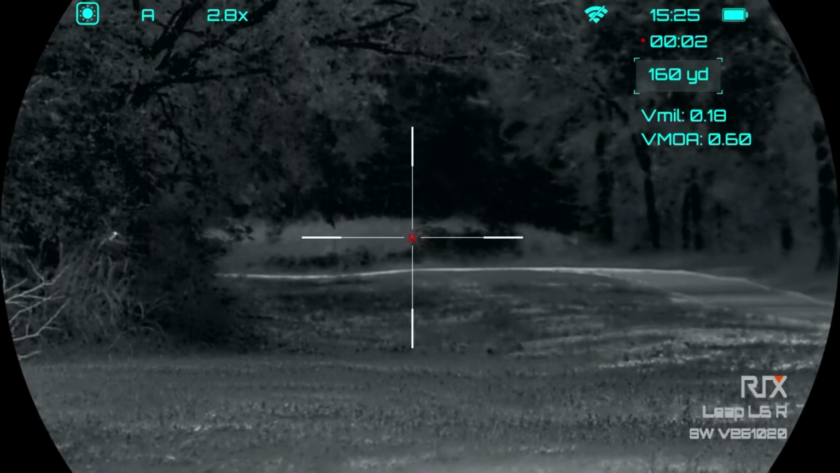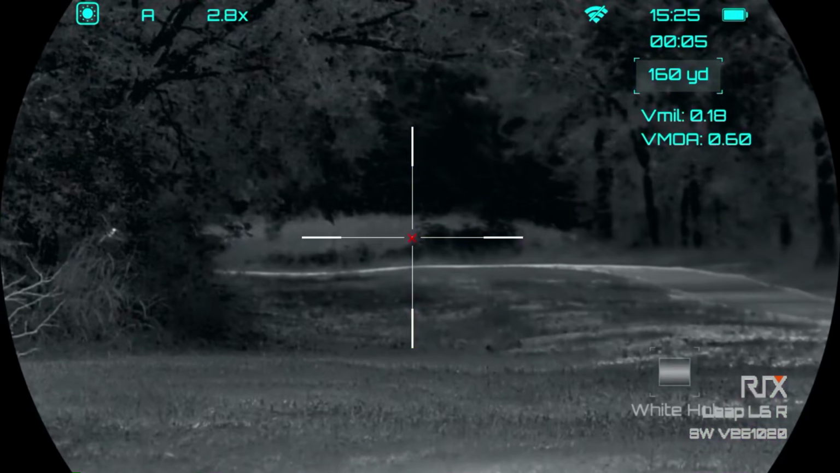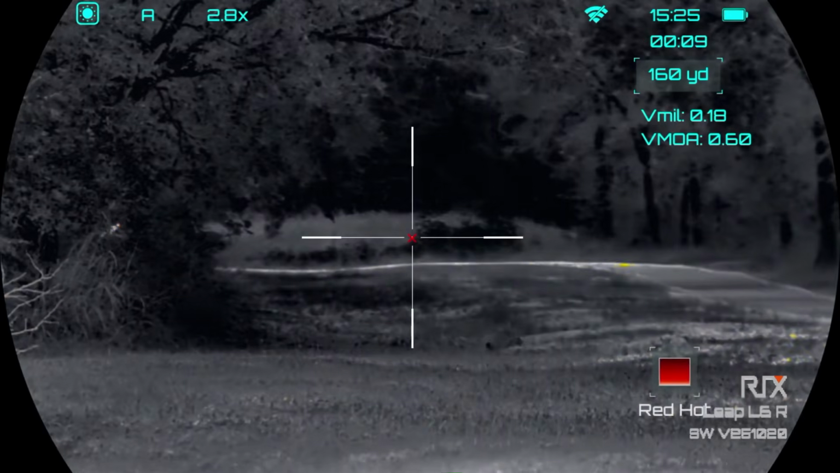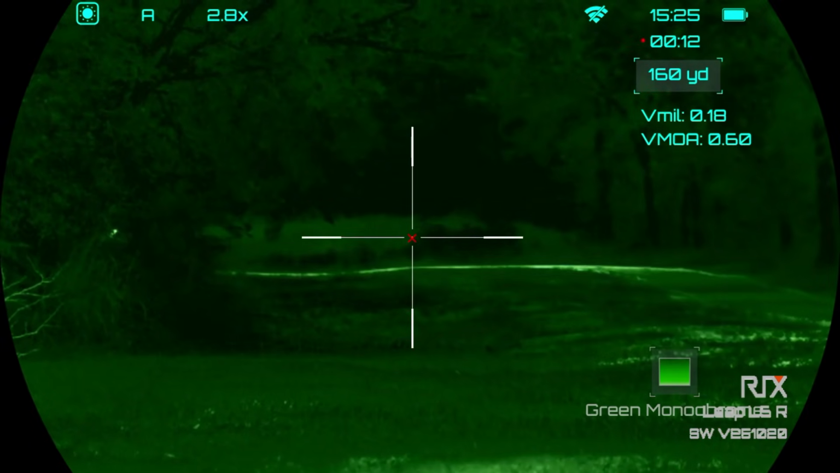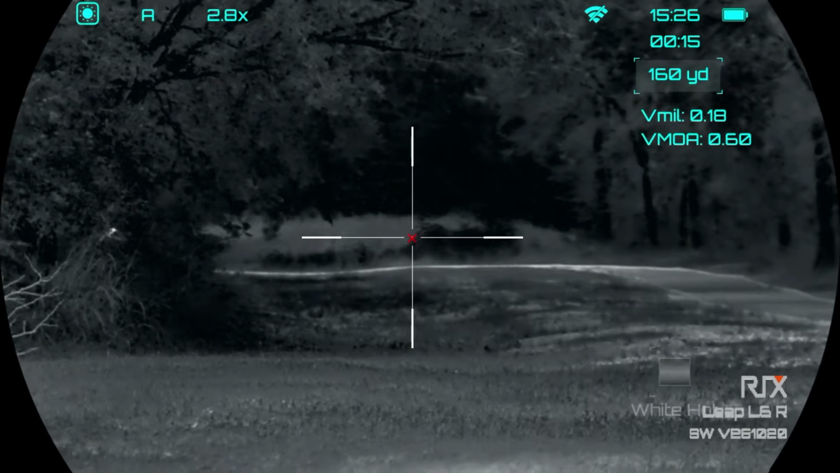So just to start off, looking at the scope, you guys can see that there are multiple different palettes and they're actually very clear as well. You have your white hot and your black hot, which I think are the most popular. And then of course you go down the list, your green hot, your multi-spectrum, your red hot, certain things like that, which is pretty normal with any thermal nowadays.